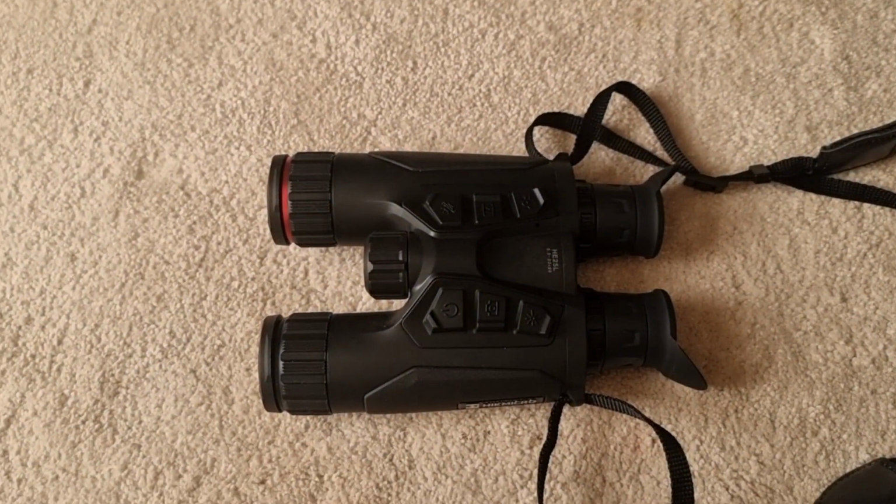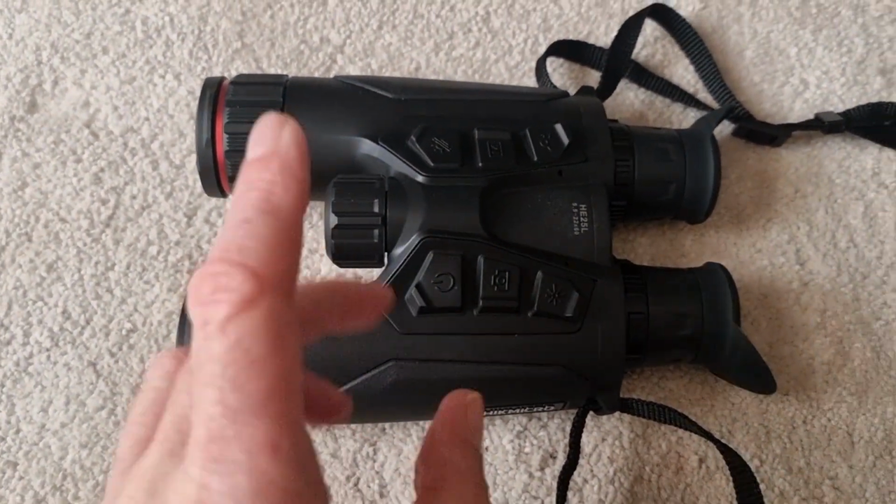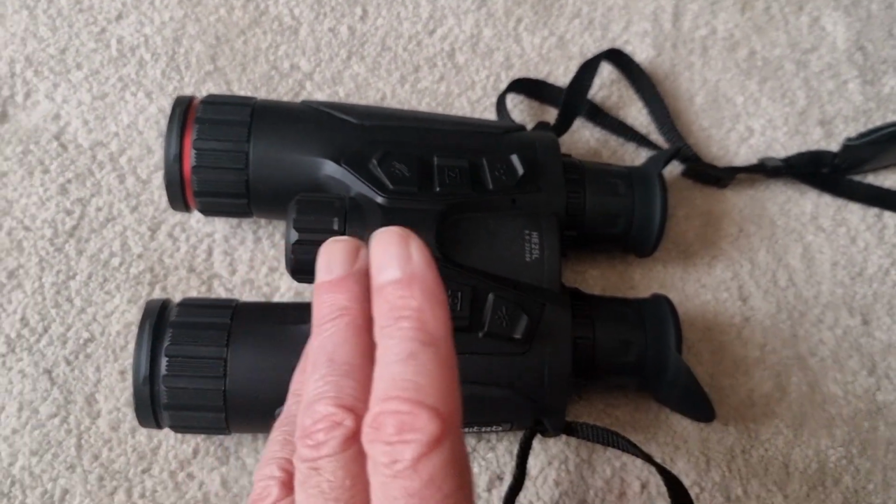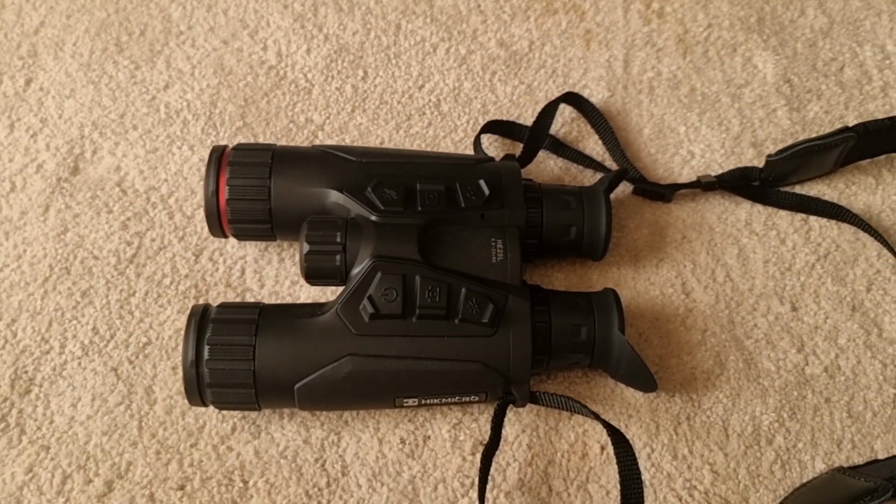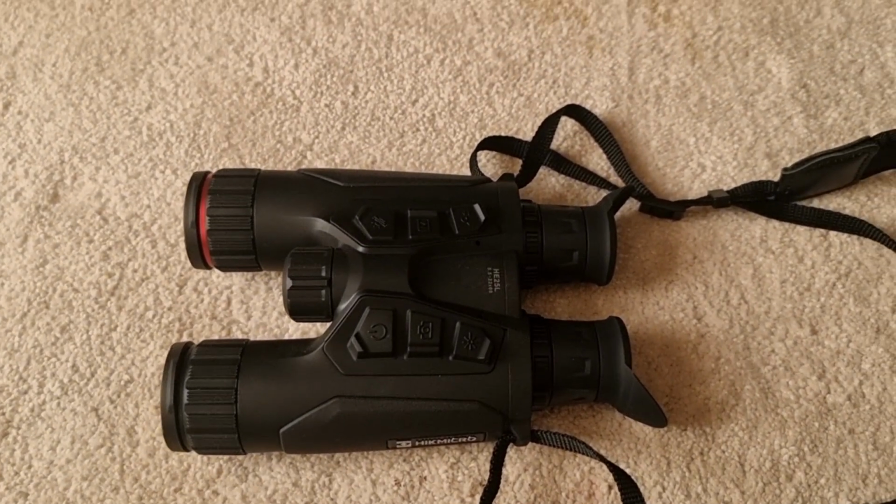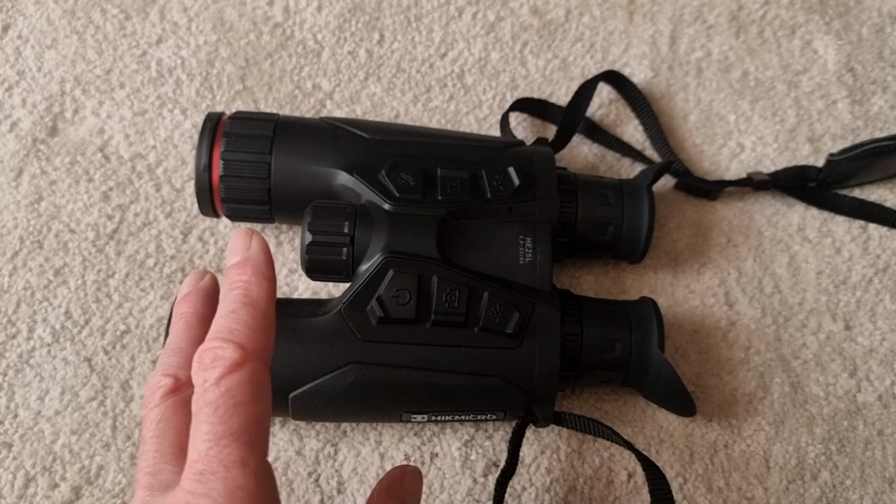So at 500 yards you can recognise what you're shooting at, or rather what you're looking at, easily through the thermals. It's not as good as a Falcon and some of the other top-notch ones, admittedly. It isn't. It is an entry-level thermal, but it is way better than the entry-level thermals that were out even just 24 months ago. Far better. It's very good. Hugely impressed by the quality of the thermal.